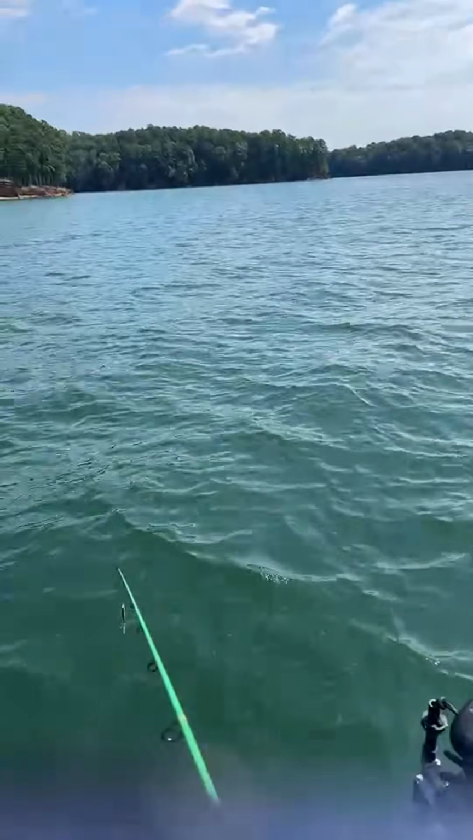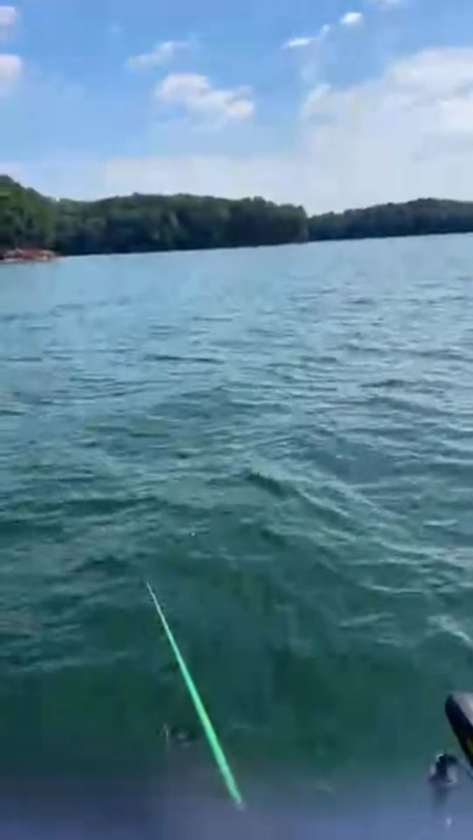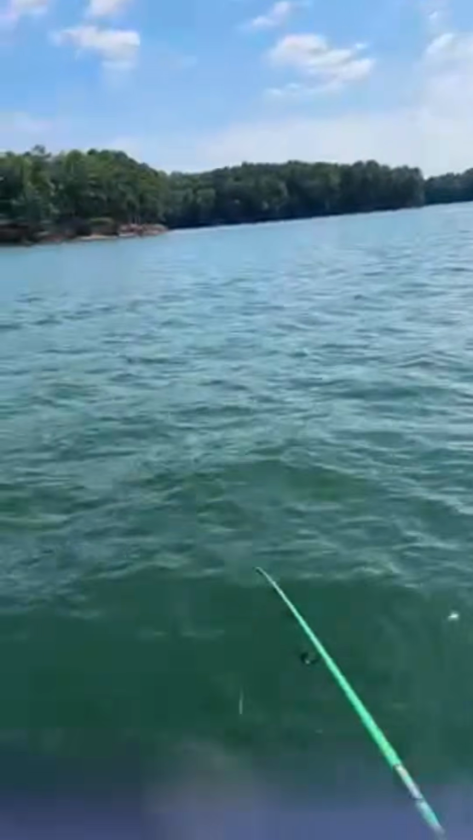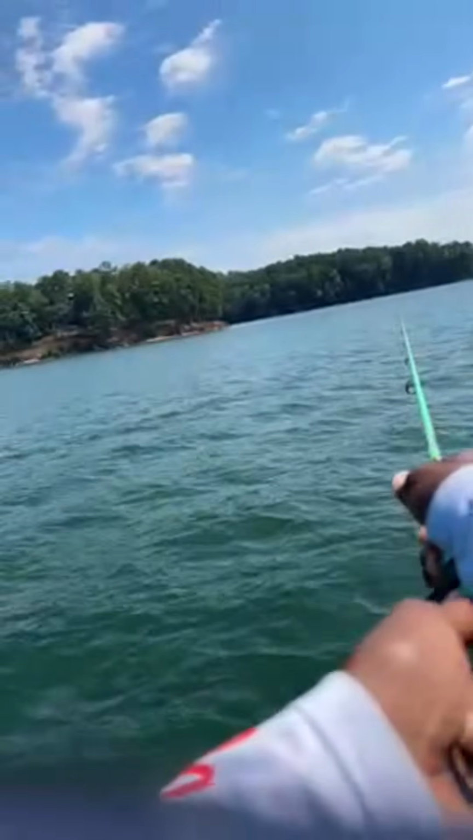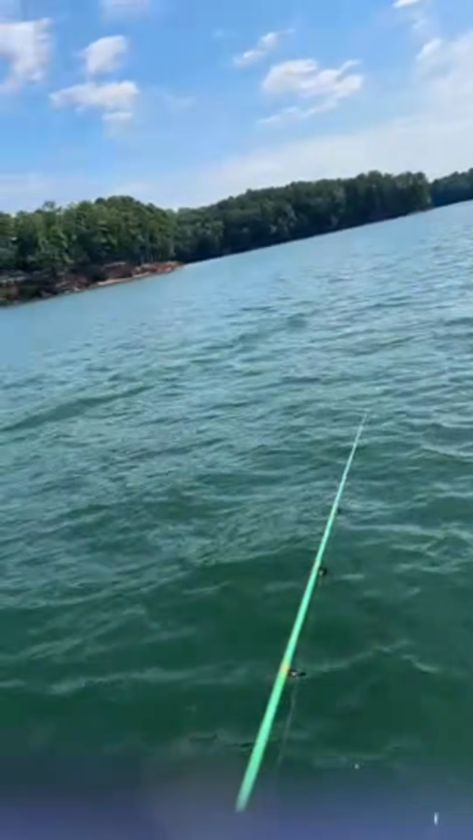Shout out to Texas Newt. He said the chip is here. Texas Newt slid right on in and came in with the win for the big bass battle, guys. We was on his neck though. He was bringing them in.